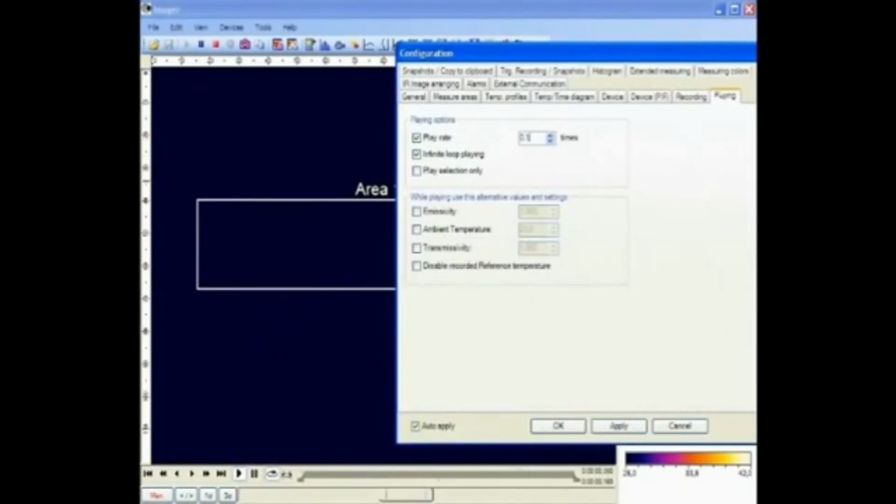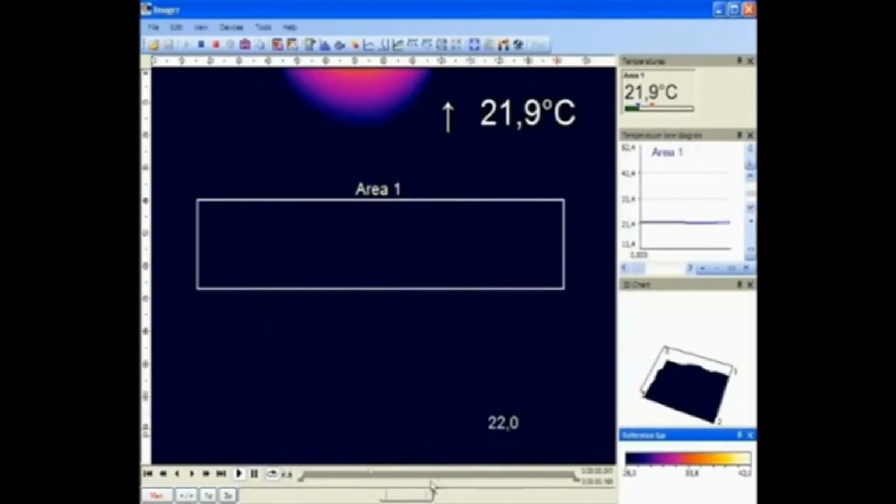With a tenth of the original speed or even slower, the falling object becomes visible. The video can be stopped anytime, and you can analyze it frame by frame.